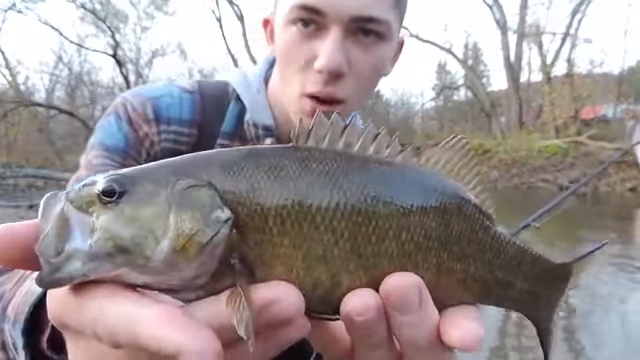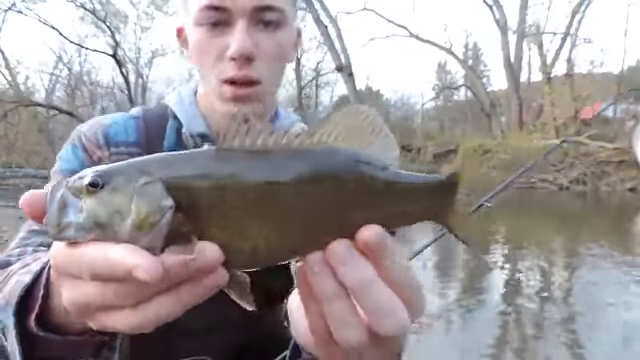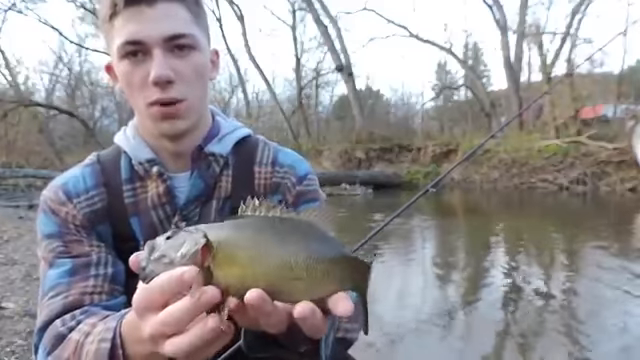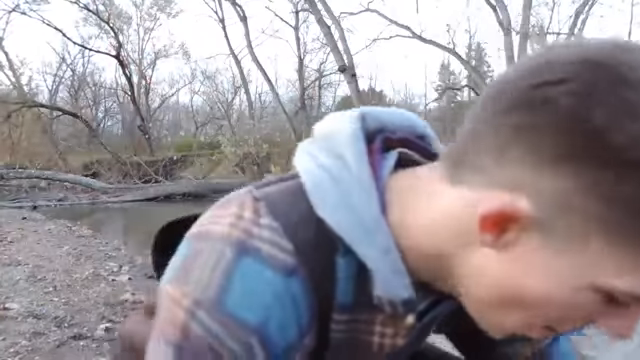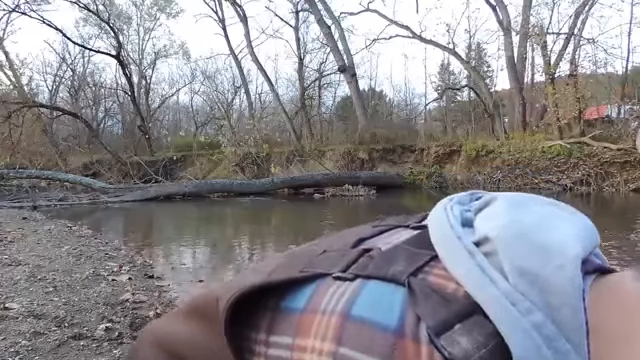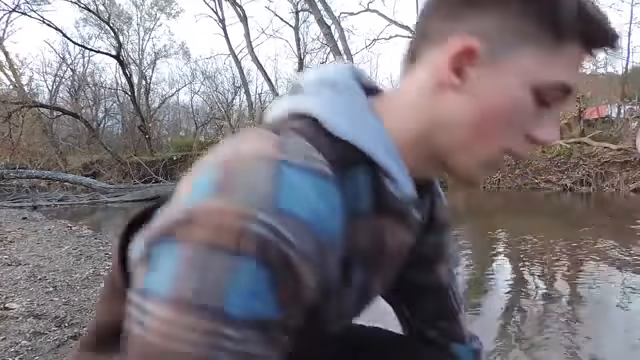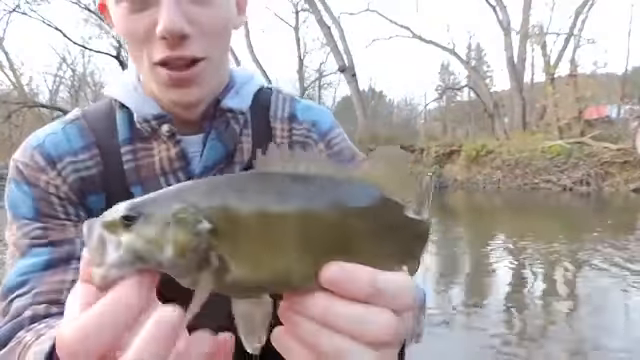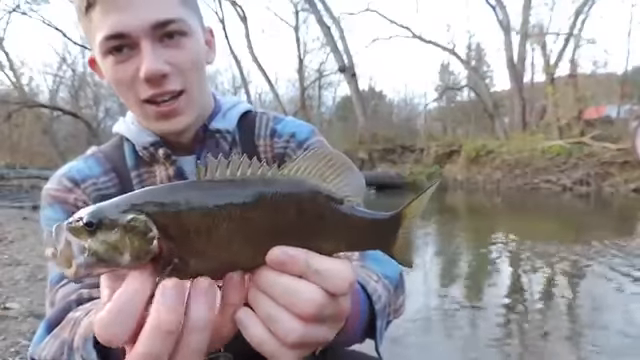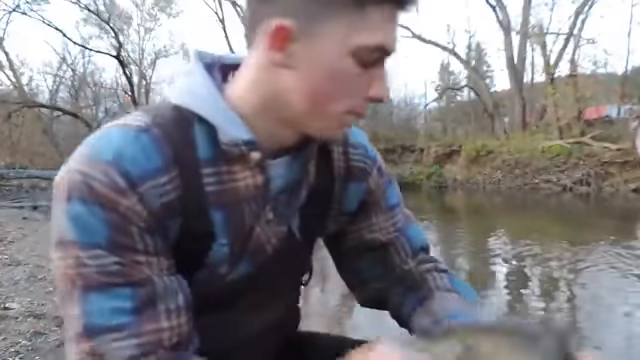Look at that fish though. Oh my goodness. Smallmouth really are some of the prettiest North American freshwater fish in my opinion, and one of the hardest fighting fish as well. There she goes. Cool little catch though. Oh, she came back to me. Look at that. She wasn't done. Cool little fish though on that little jig.